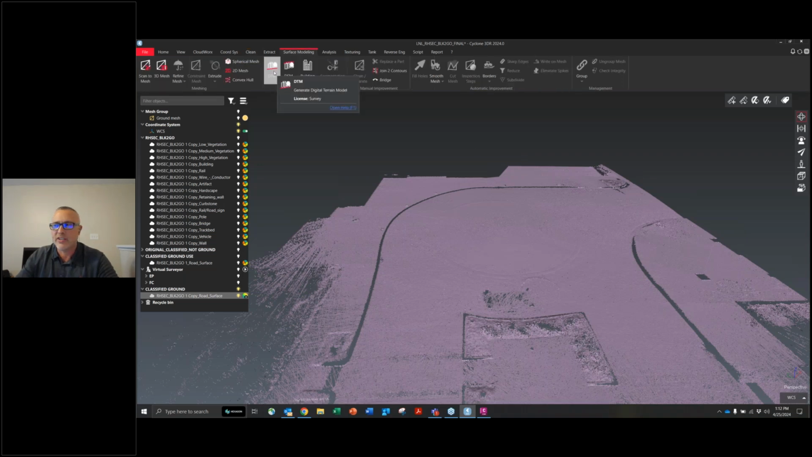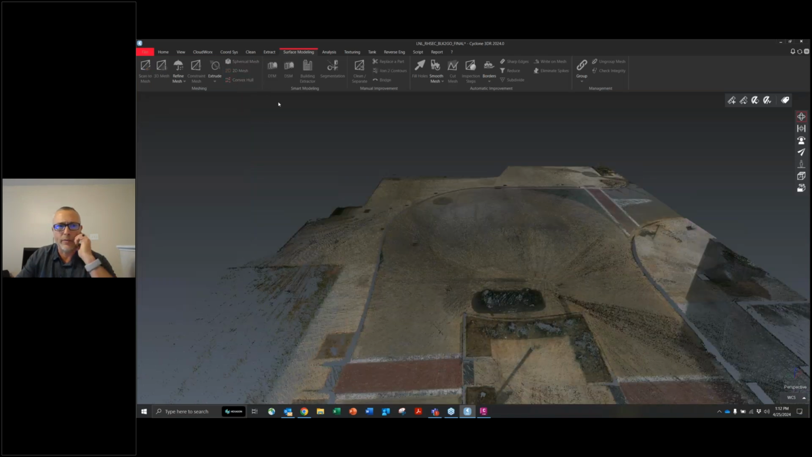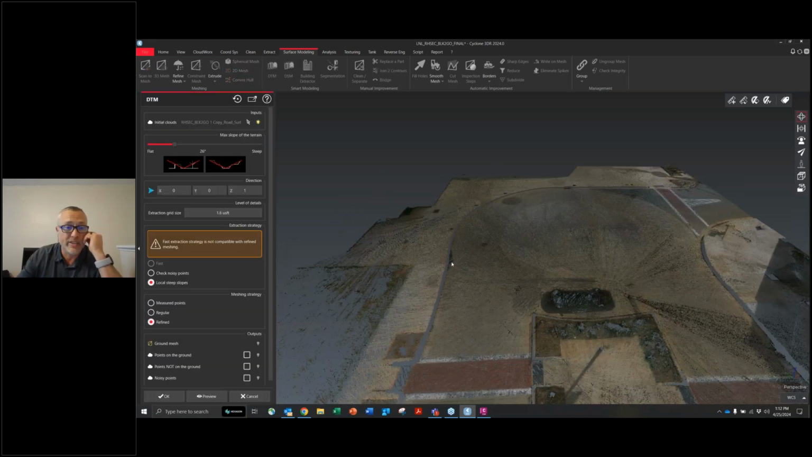Again, this is not the only way to create a mesh inside of Cyclone 3DR. For more experienced users out there, there are several different approaches, but like I said, today we're just going to focus on the DTM because that's what we want. So hit that preview button again.